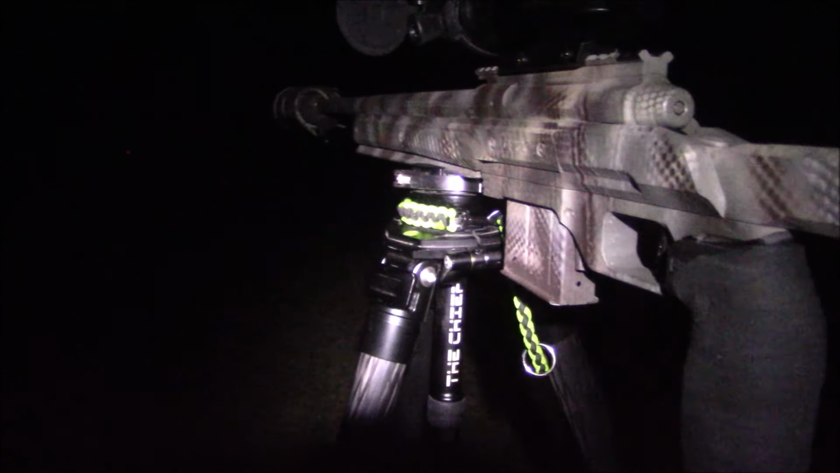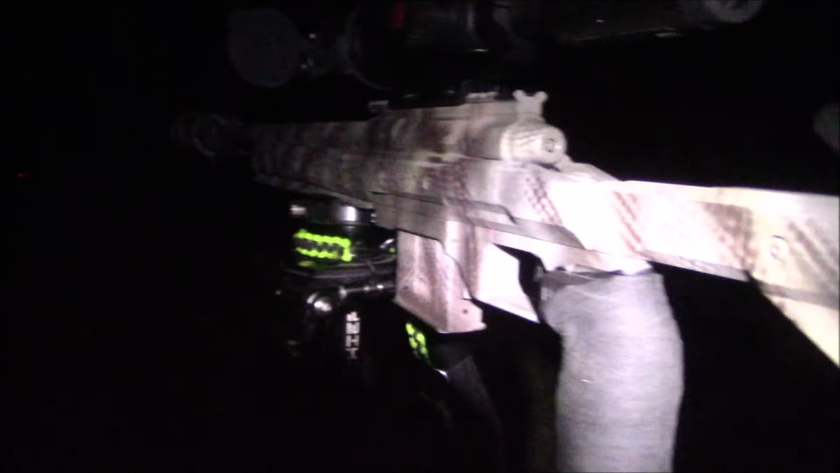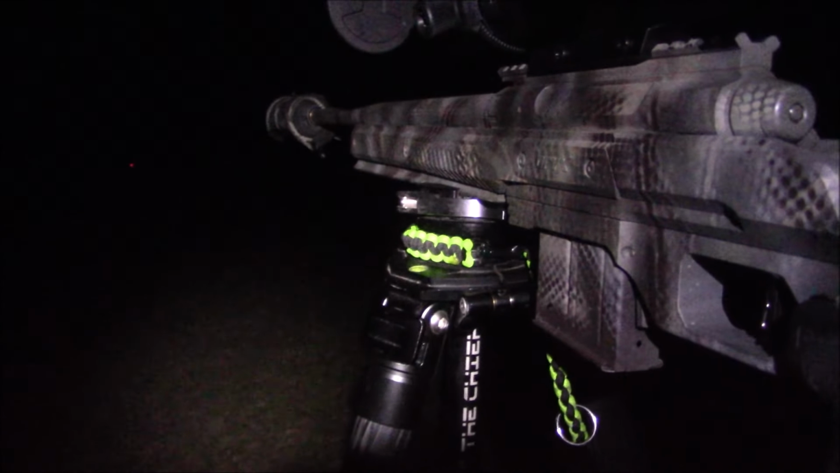All right, guys. The Kentucky night season for coyotes opened up at midnight. It is almost 3 o'clock in the morning, and we are officially on the board. We have a coyote down. About the first 2 stands were blanks, not a whole lot going on, nothing really talking. And this coyote must have been right down this holler to the right of me. A couple minutes of Rick Paulette's Psyche Howlin' 1.